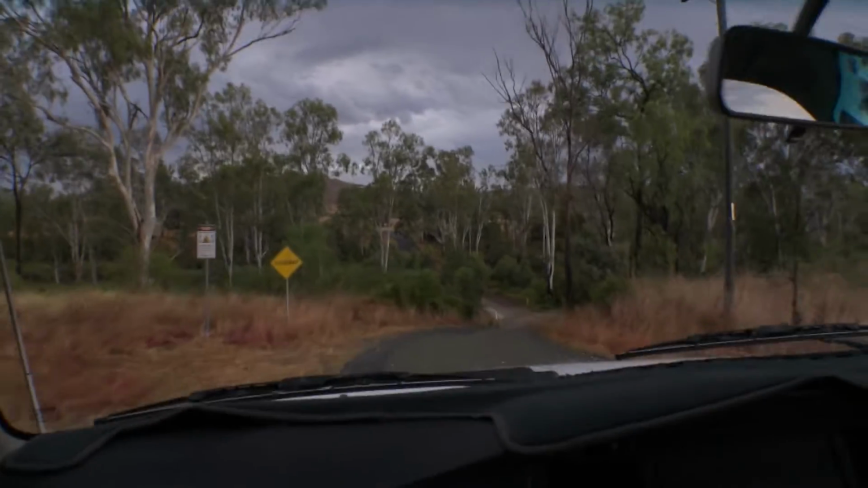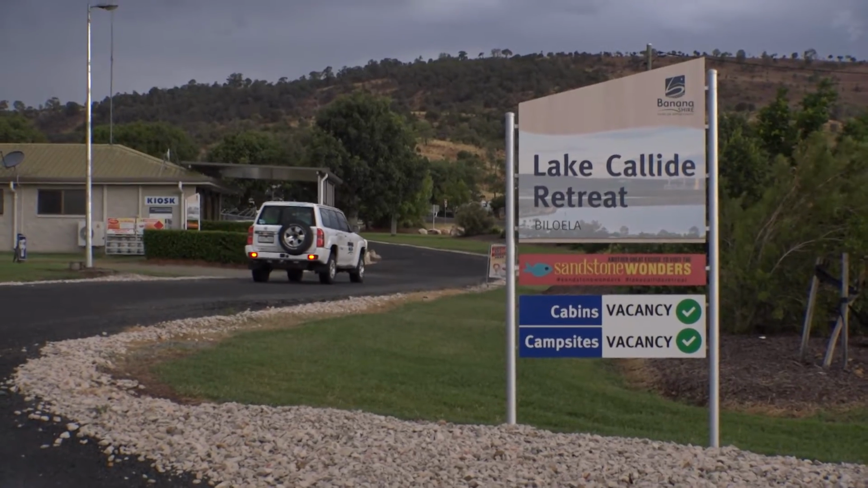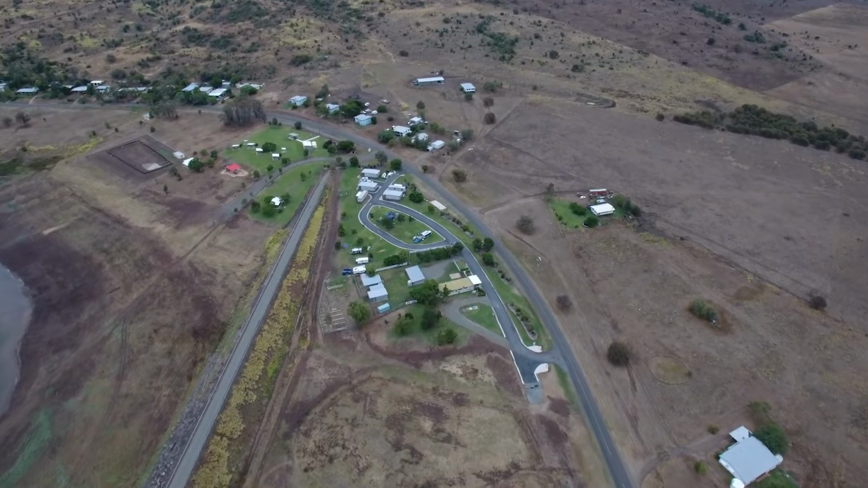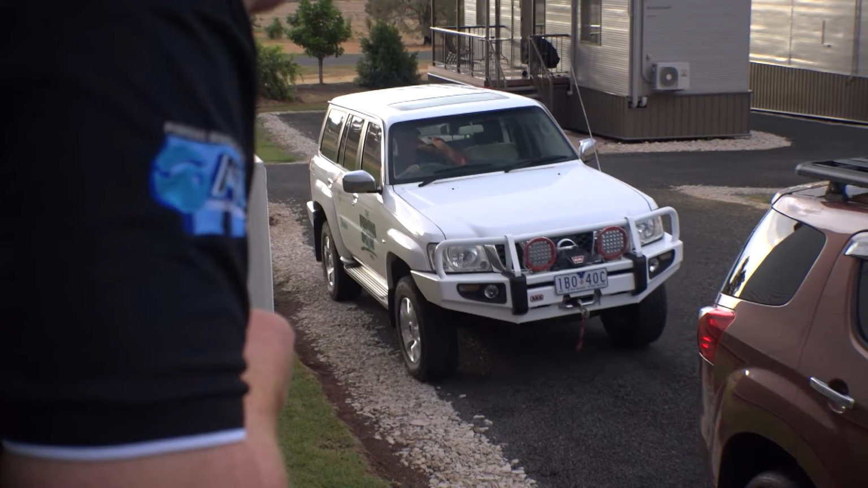Our home base for this trip is Lake Callide Retreat, which sits overlooking the lake. The retreat has facilities for campers, caravanners, and also several well-appointed cabins. There's lots to do here at the lake with swimming and kayaking, paddleboarding, and plenty of bushwalking. But of course, we're here for the fishing.